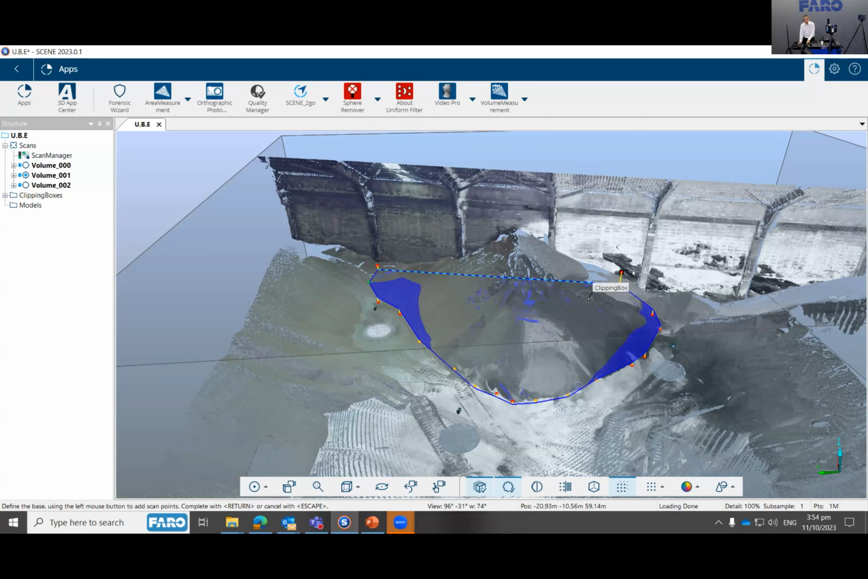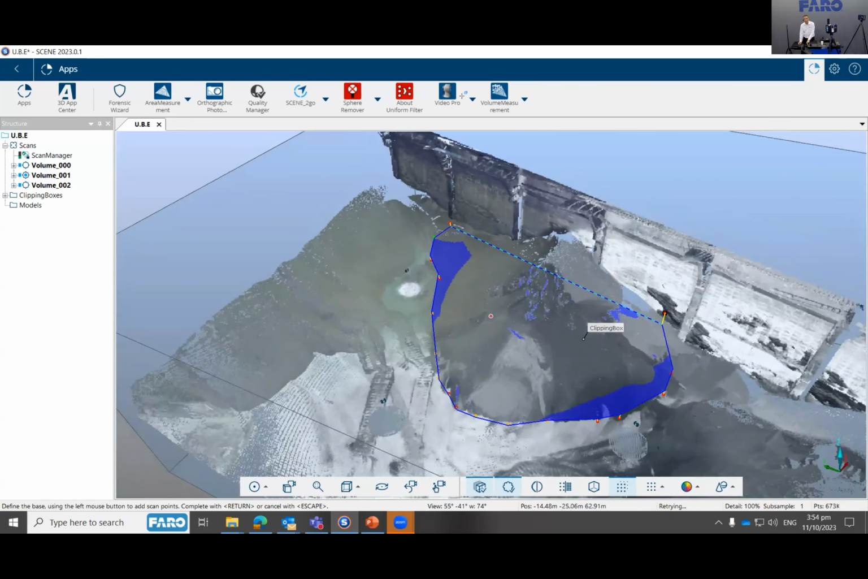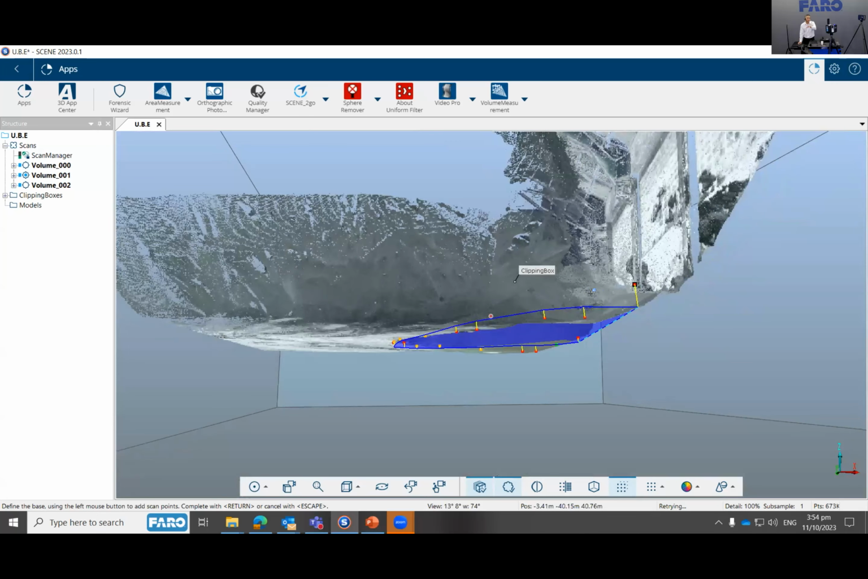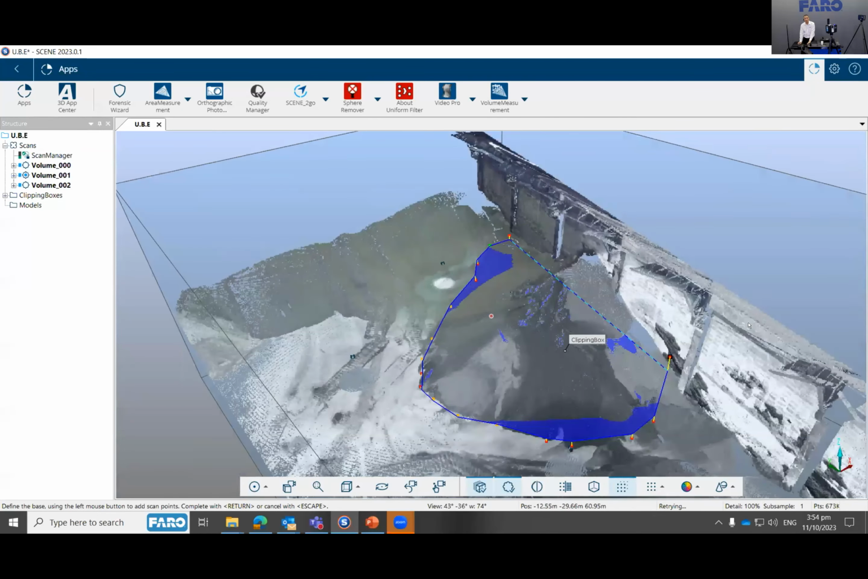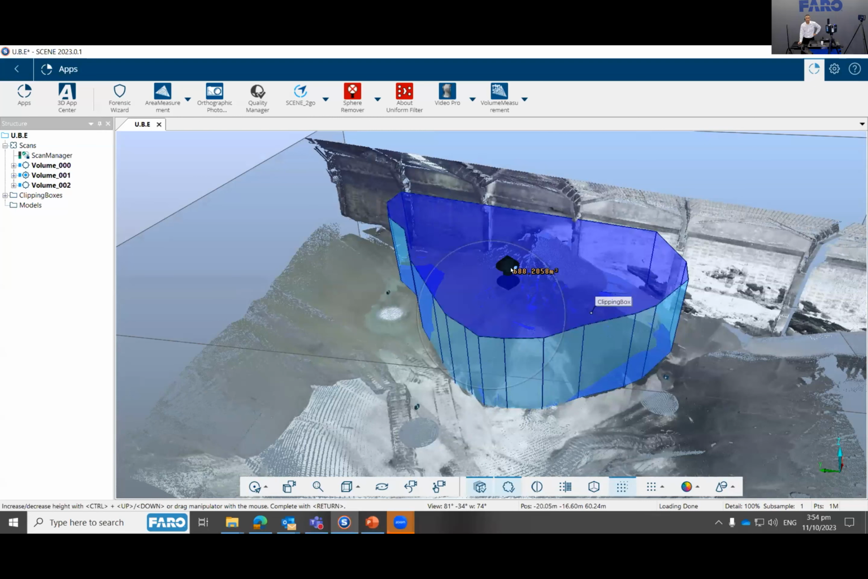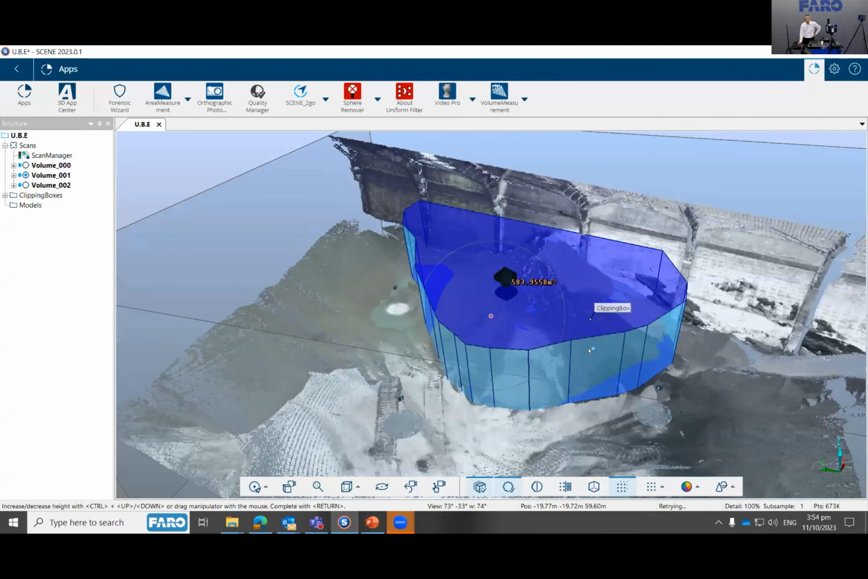If I hit control, I can actually rotate a bit. I'm happy right now that this is my base, since I just want to roughly calculate this stockpile here. So it looks correct, right? And I can right click and say complete base. Then I can adjust the height of this. Right now my stockpile is until this high, so I'll do it approximately until that high as well.